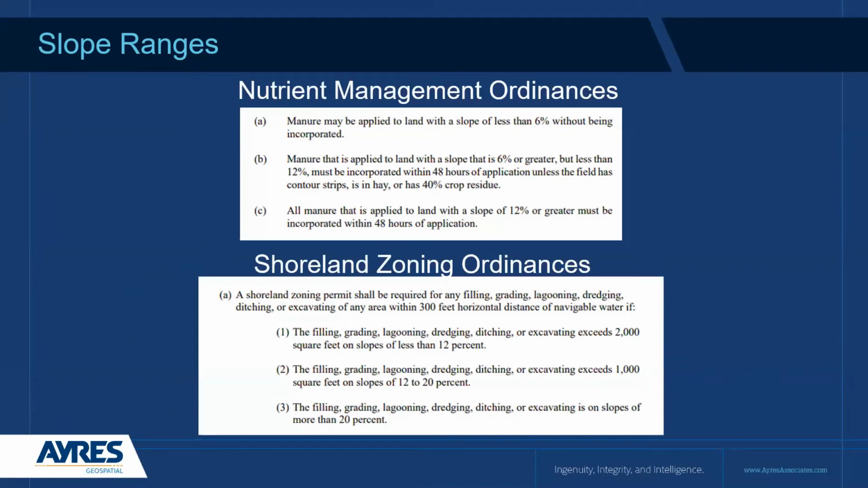So just touching on how we would create some of these data sets that may be useful and why, we create slope ranges for clients. There's a lot of ordinances around slopes. For example, if we're looking at where and how you apply manure, slope has a big part to do with it. And a lot of that has to do with thinking about runoff. If you have high degrees of grade, you're going to get more runoff in the case of a precipitation event. Are we looking at a 6% grade, a 12% grade, or higher? Can I do that? In the same regard, we may be looking at construction ordinances along shoreland.